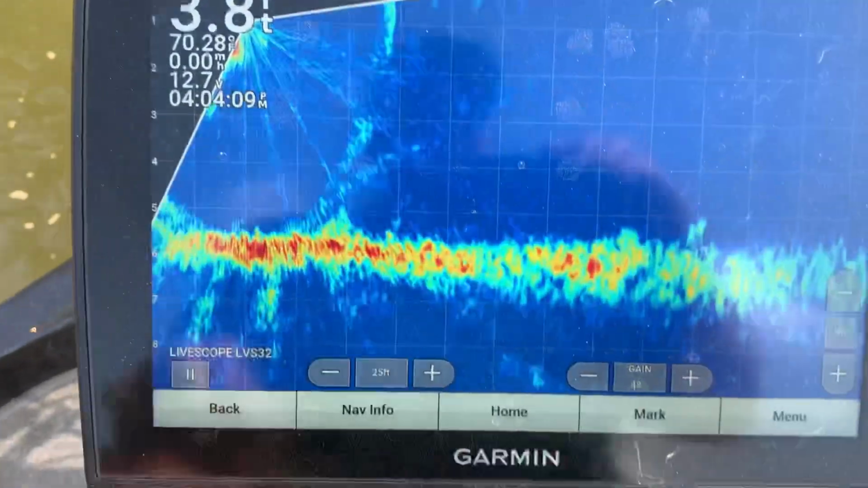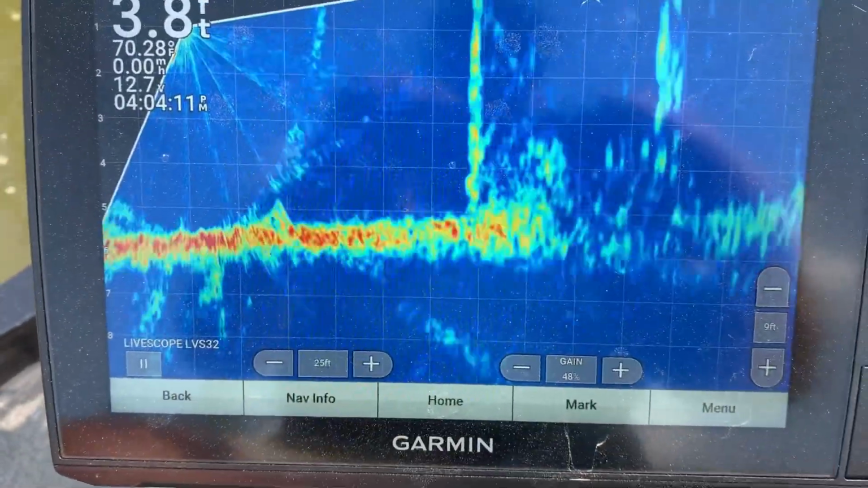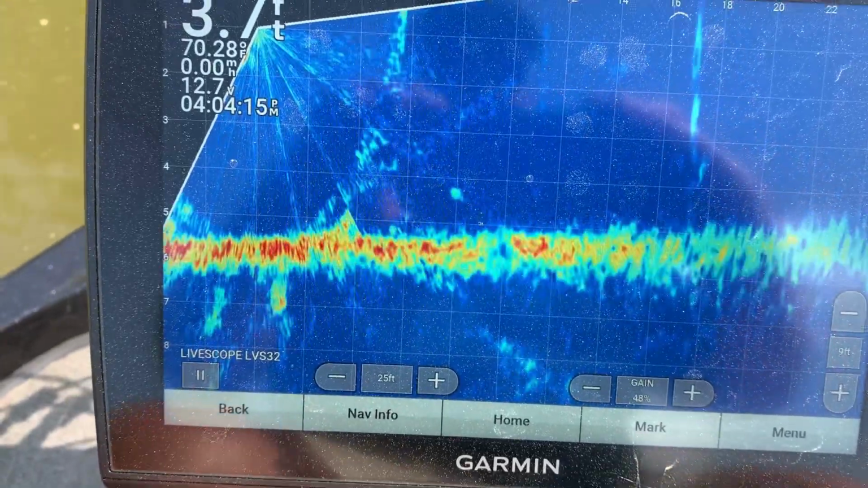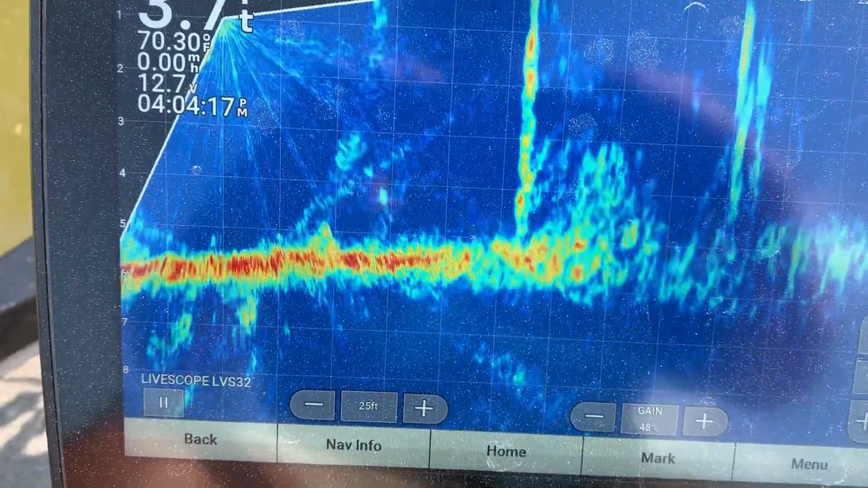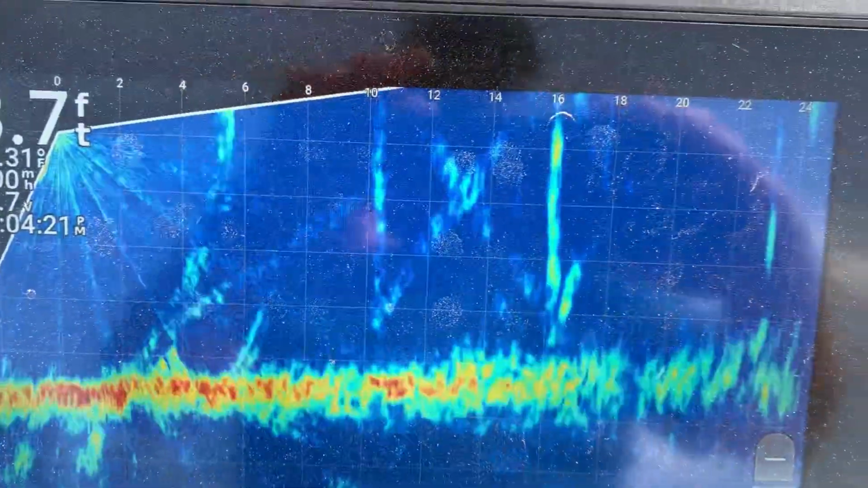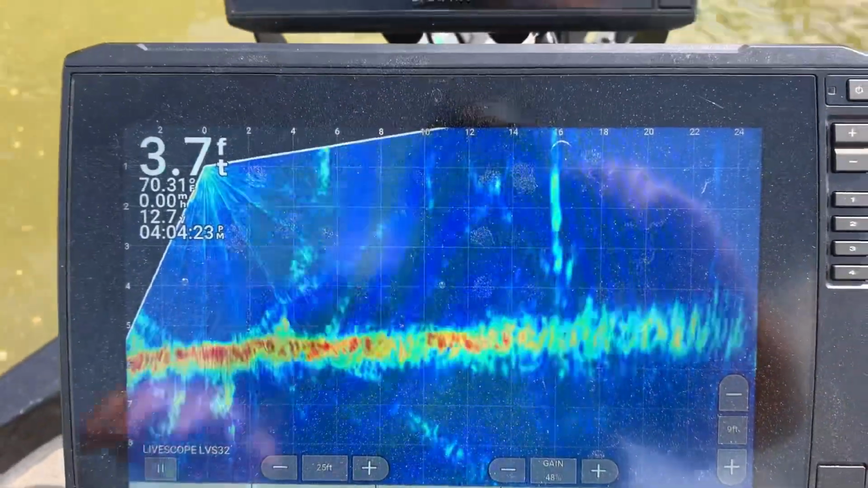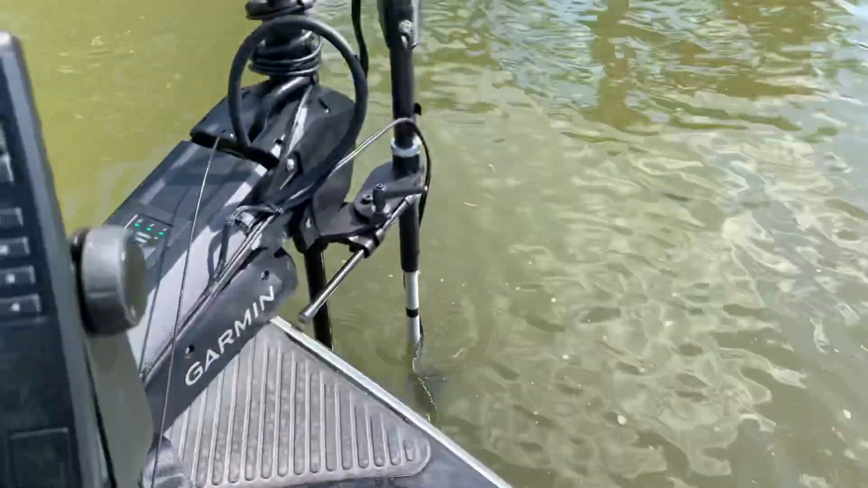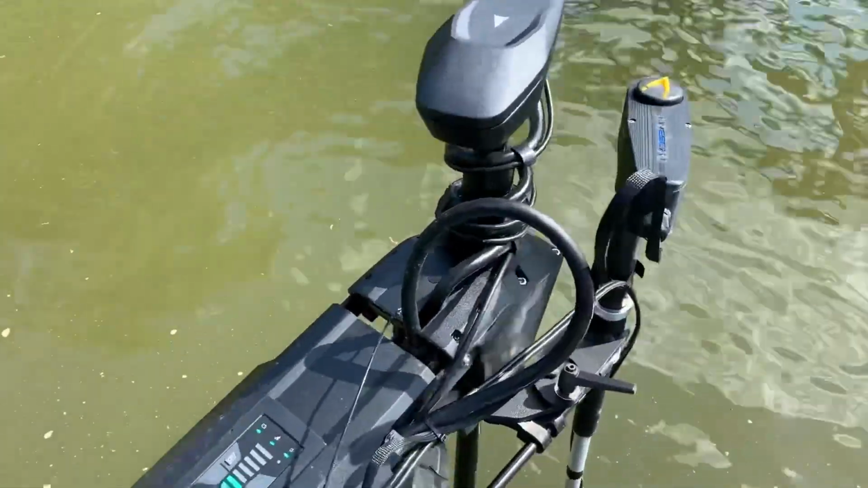So now we can come over here and hit that. See that? Let's get that X brace in there. And then I've also got a remote control that you can operate it with, and I use it all the time. All right, now let me show you that nice, beautiful bracket that they built me.